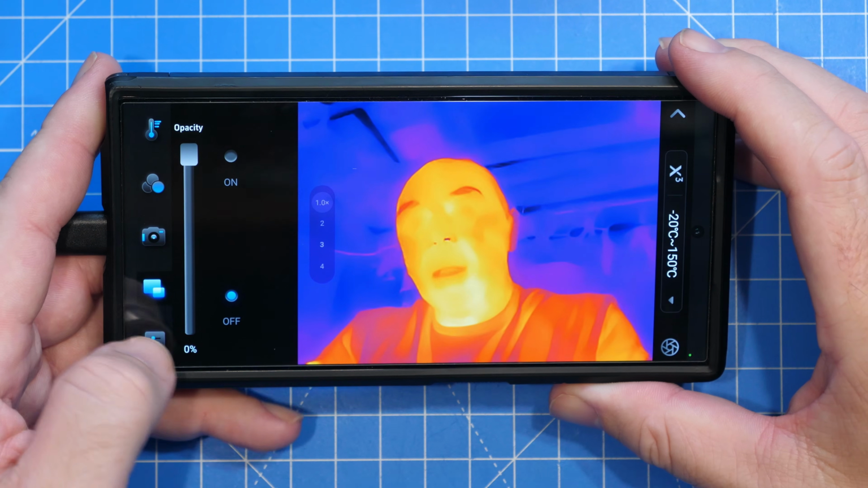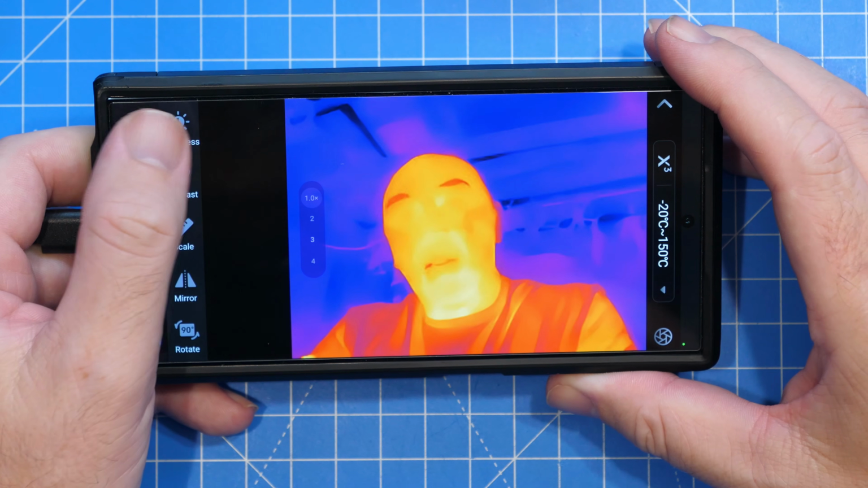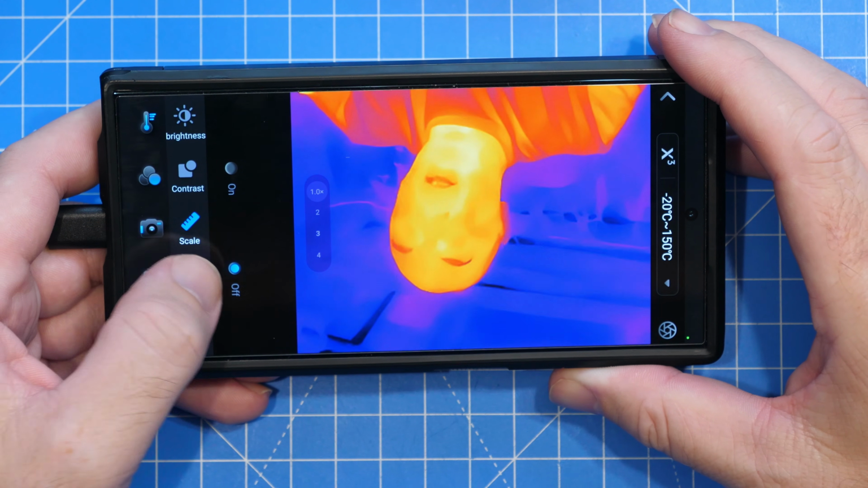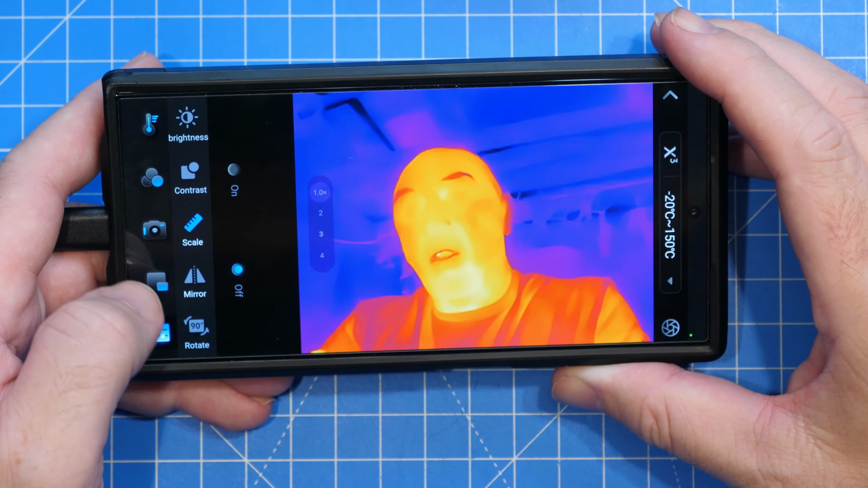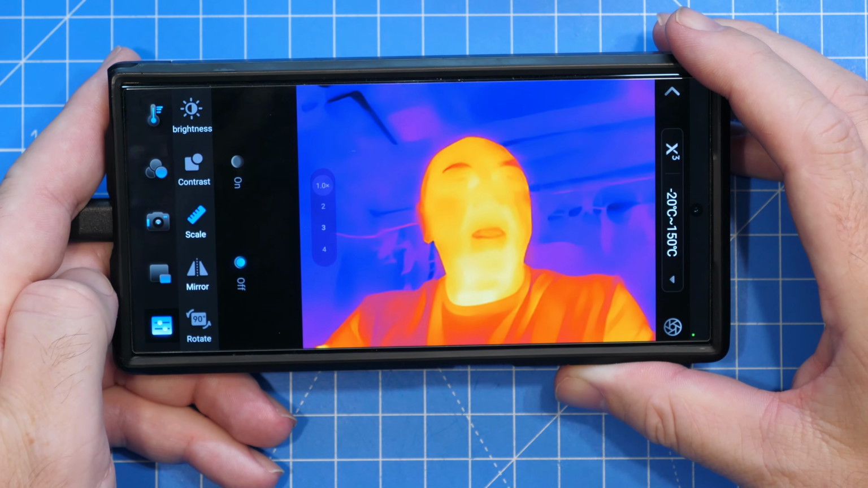And then finally below this, we've got our additional settings such as our brightness, contrast, scale options, mirror options, as well as our rotate options. So depending on which way round you've got the camera connected will depend on where you want to set the rotation.